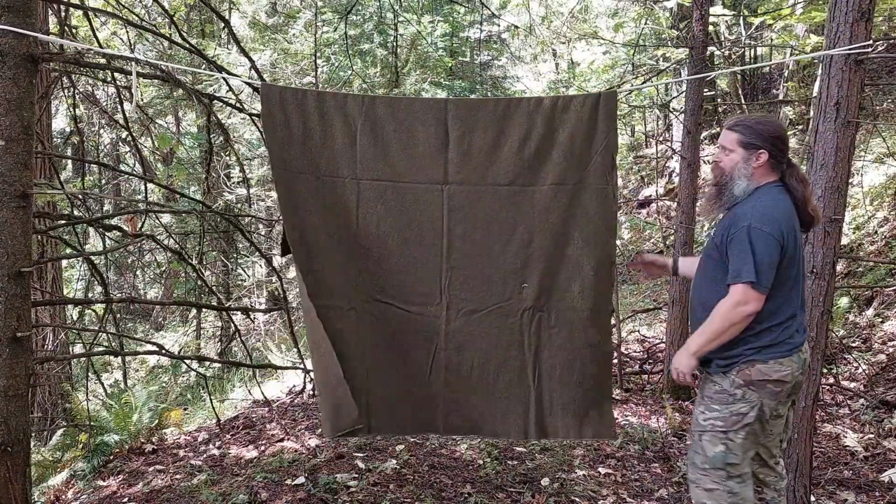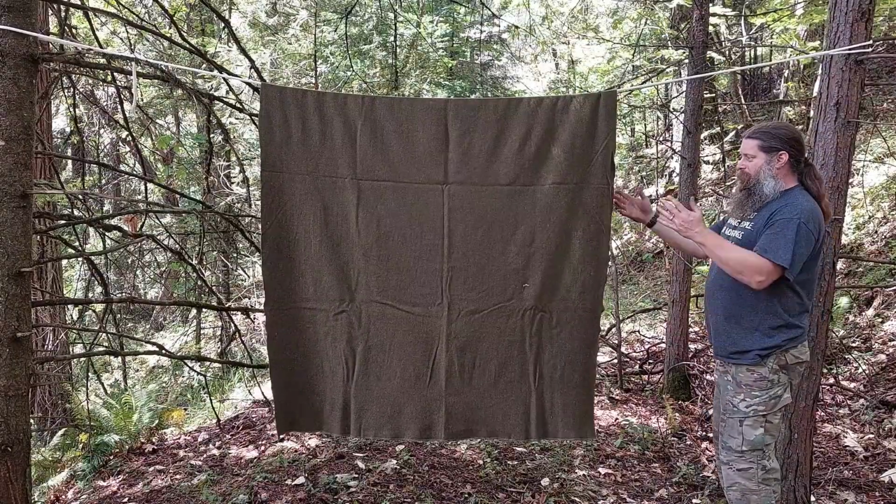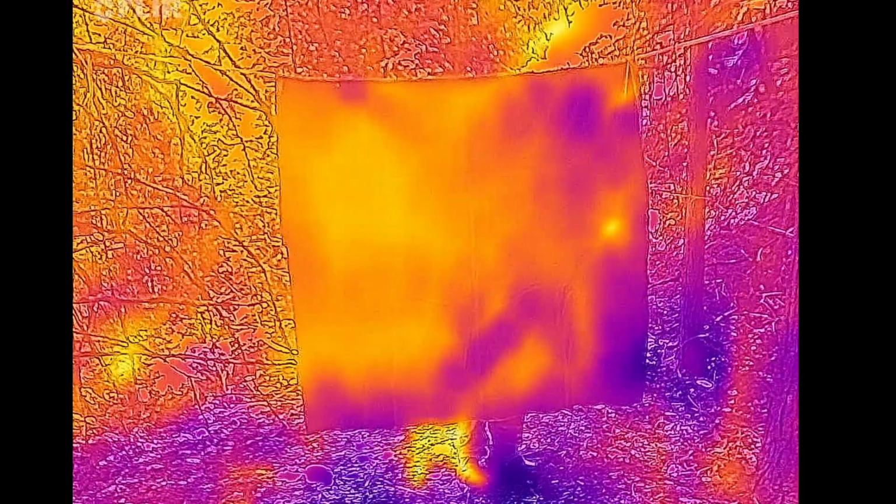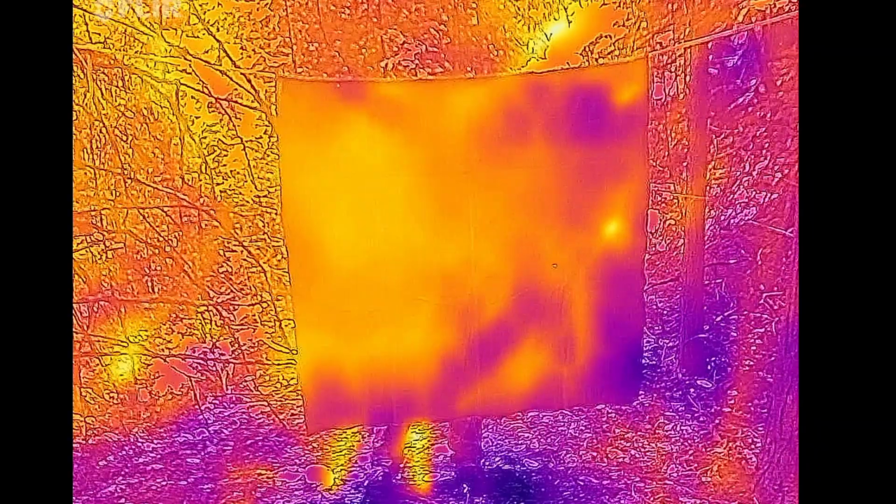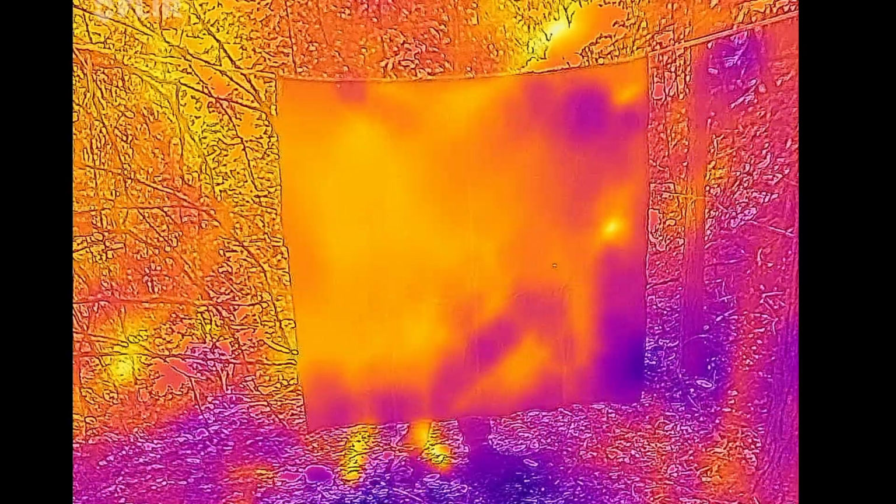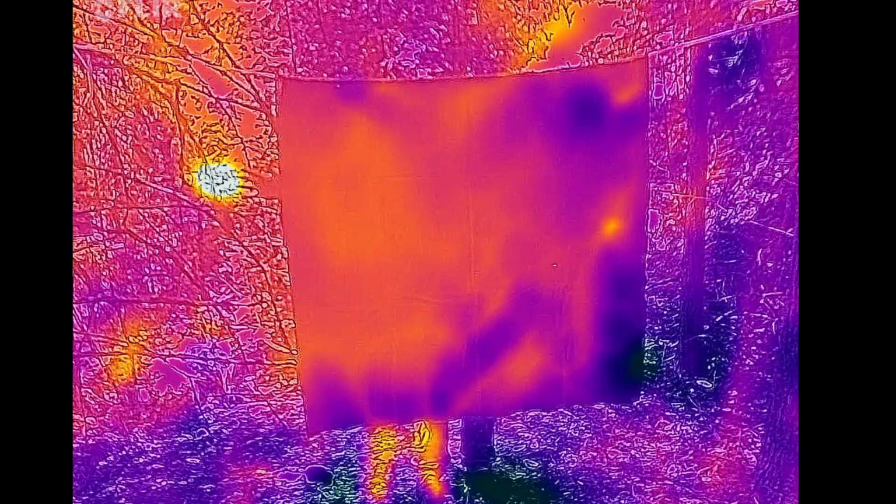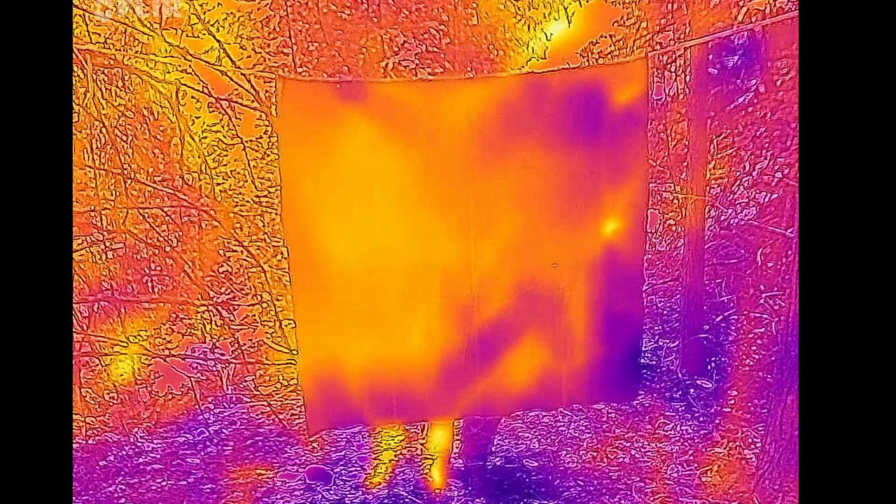Okay. Looks like I'm hanging my laundry out to dry. Let's see what happens when I get behind it. Okay, that is doing a really good job, actually. I mean, you can see it fluttering in the breeze a little bit. Overall, you can see my feet sticking out the bottom, but as far as thermal camouflage, it's really not bad.